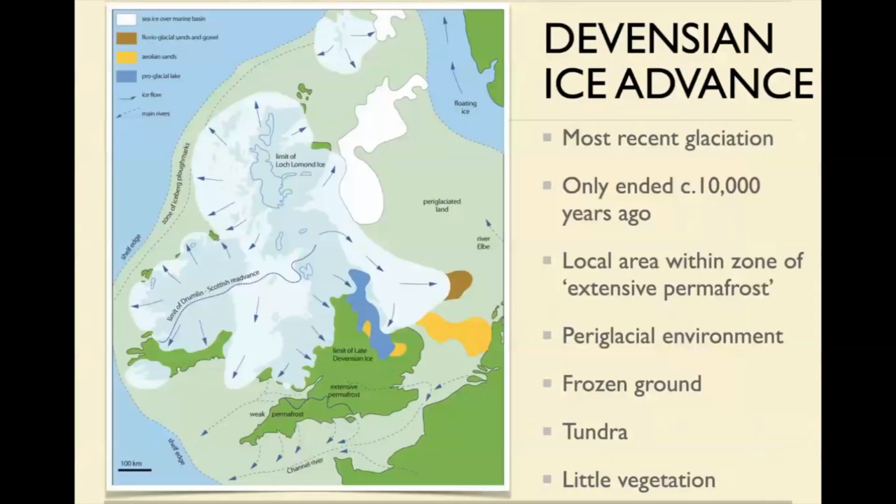That's the maximum. The most recent was the Devensian Ice Age. And this only ended about 10,000 years ago. Now, you might think that's a long time ago, but geologically speaking, that's yesterday. It is very soon.